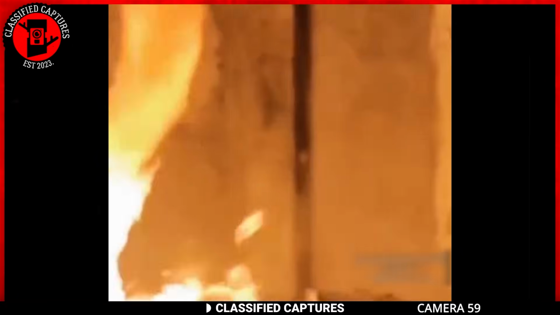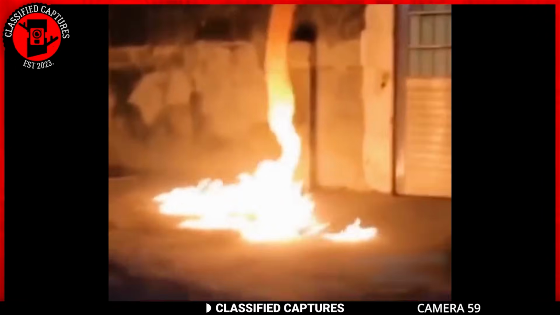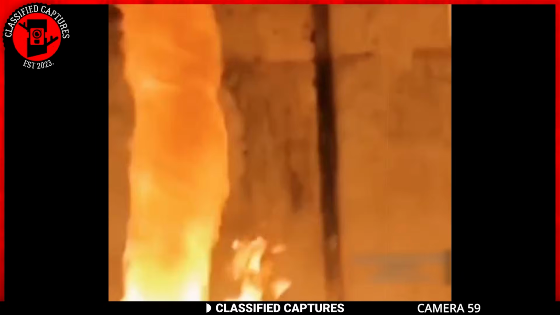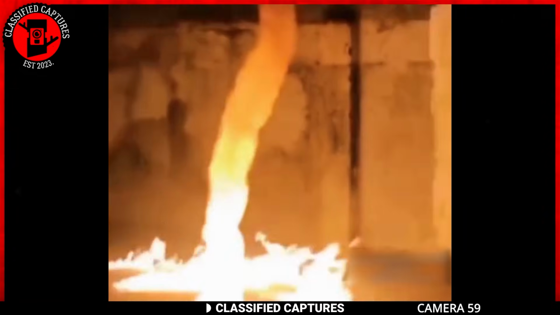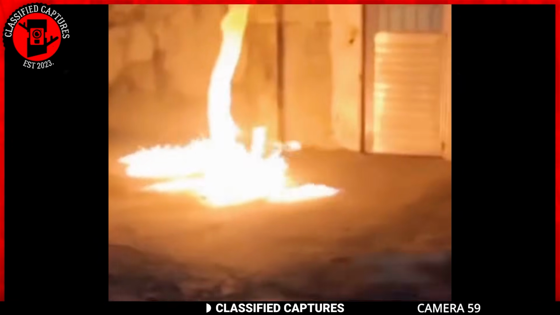In an intriguing incident captured on video, a tornado of fire can be seen forming at the center of burning garbage. This whirlwind of flames is a fascinating sight to behold, despite its destructive nature. When it comes to wildfires, fire whirls can become more dangerous, causing severe damage to anything in their path.